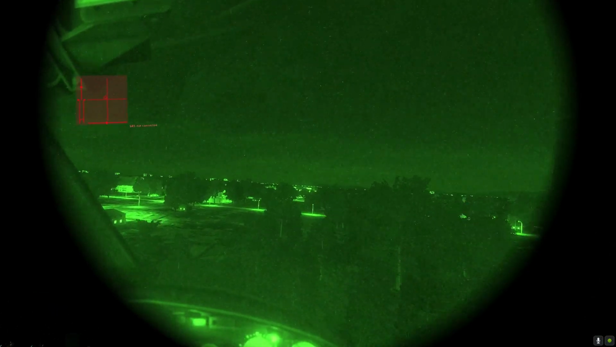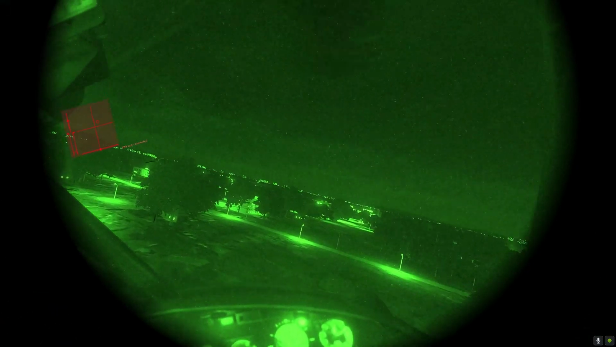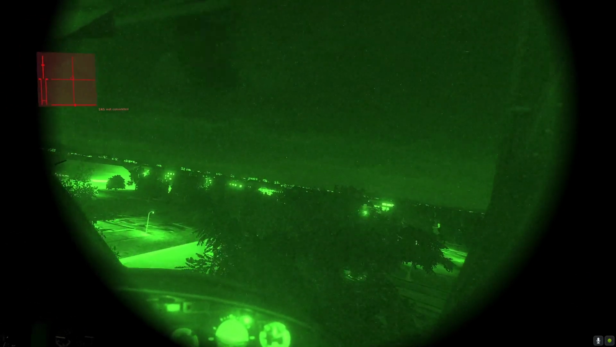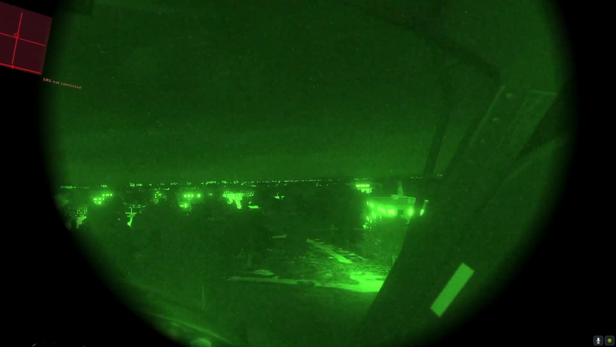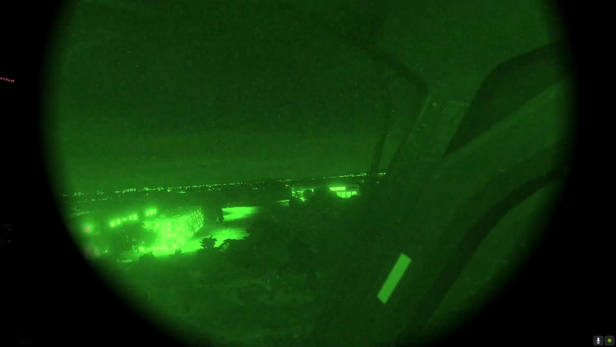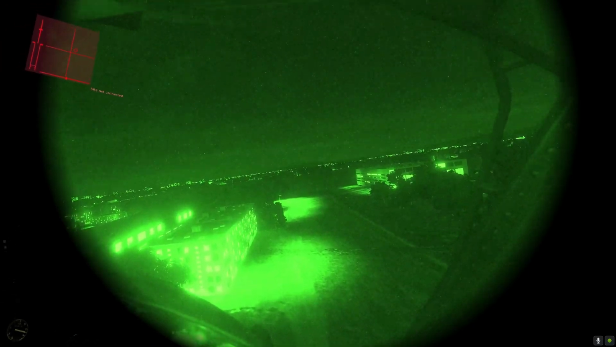Okay, so I'm still looking for smoke towards the trees. Also looking out for the river. Going to the right a little bit more here. And down.